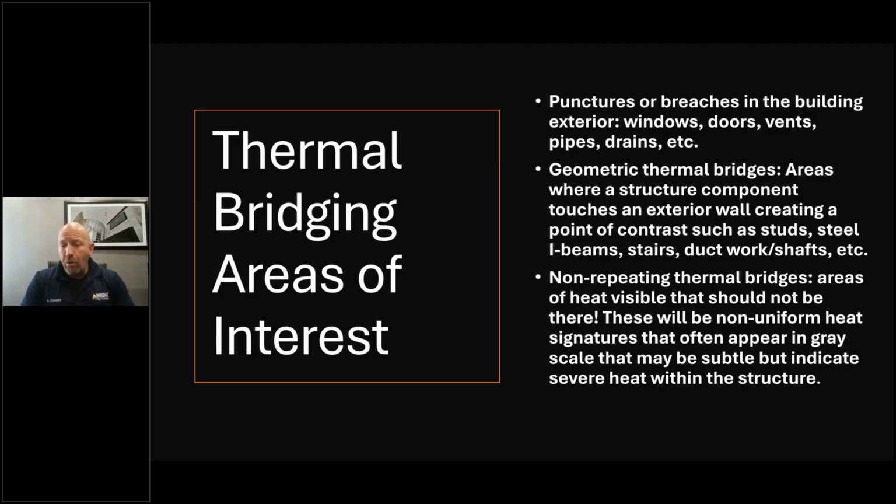The most important one you'll see is called non-repeating thermal bridges, areas of heat visible that should not be there. Let me say that again, it shouldn't be there. Under normal operating conditions, the building should not show a heat signature of 500 plus degrees coming out the dryer vent. You shouldn't see the Charlie side crawl space vents lighting up, pushing convection coming out of it. Those are non-uniform. You shouldn't see little wispy like patterns across the second floor windows. That shouldn't be happening. But that indicates severe heat within the structure. You need to pay attention to that.